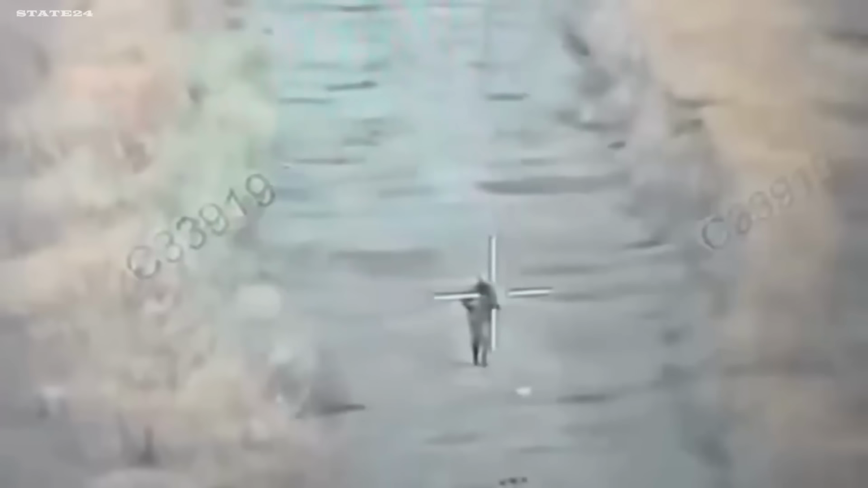A Russian soldier notices an unknown object while walking and decides to kick it out of curiosity. It turns out to be an improvised explosive device.